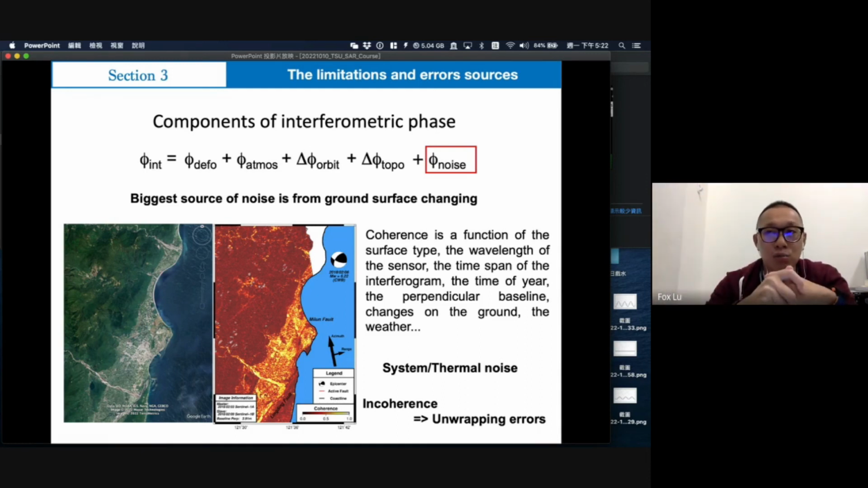So the noise should be considered, but it's not as much trouble as the atmospheric noise. It's because we have an optical image, so it can help us know which part is more reliable and which part is less reliable. So in the incoherent areas, the unwrapping error will occur. So this is the noise that we need to focus on or care about.